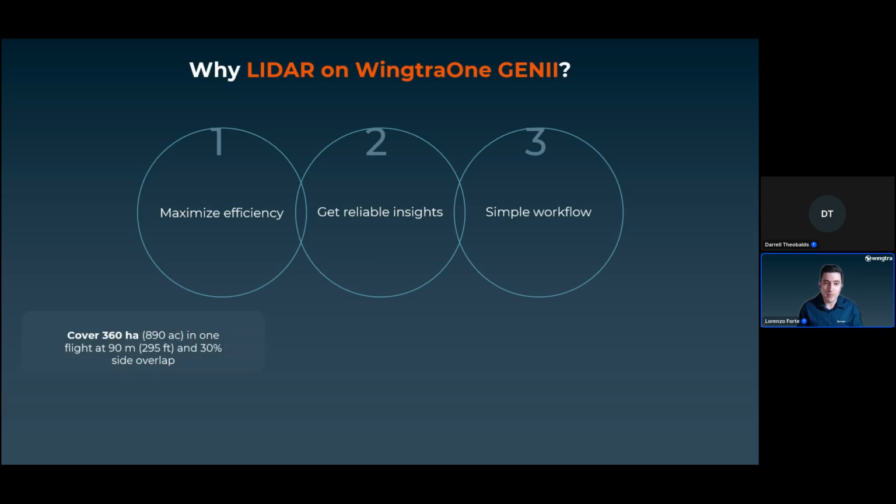When we're talking about maximizing efficiency, we have a fixed wing aircraft but a VTOL, so we take off and land vertically, but we fly in a fixed wing mode, so we can cover a very large area. If we fly at 90 meters above ground level with 30% side overlap, we can cover 360 hectares in one flight. Also, another point for maximizing efficiency is the fact that there is no calibration required.